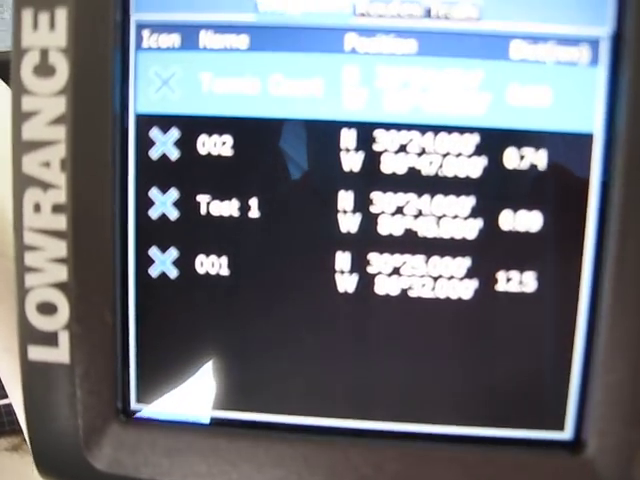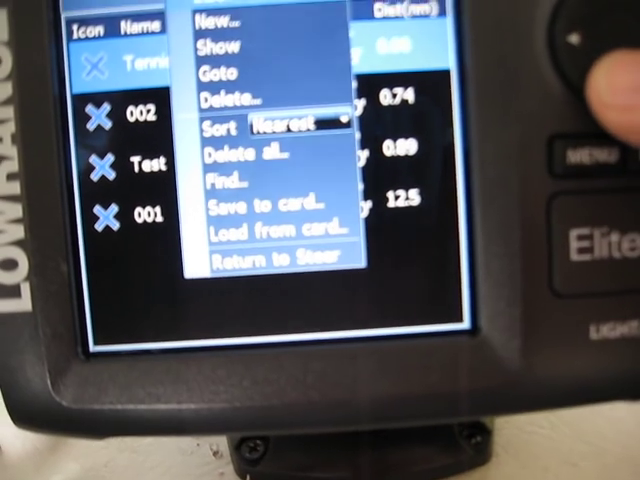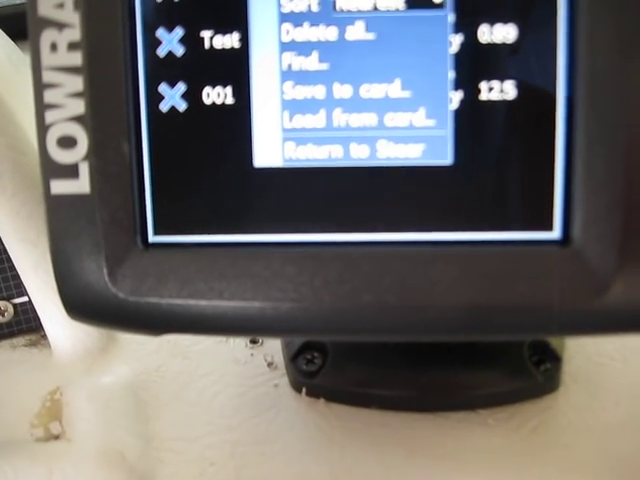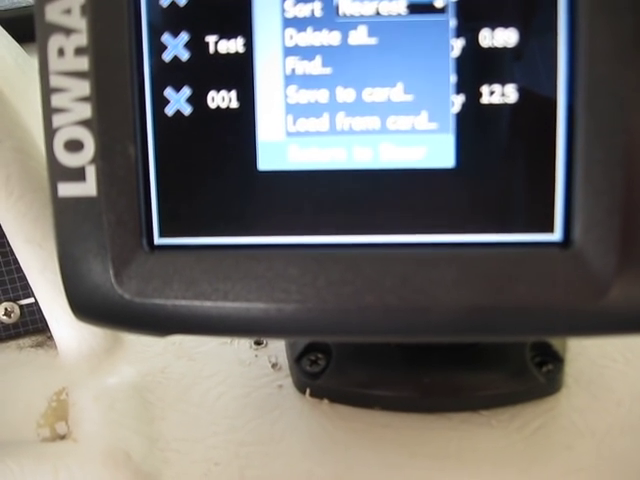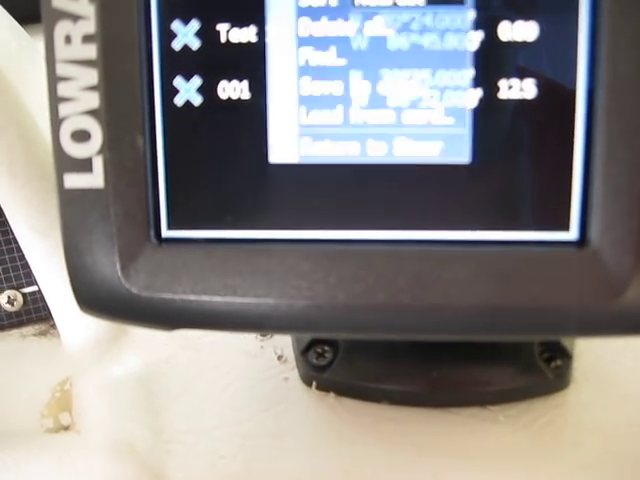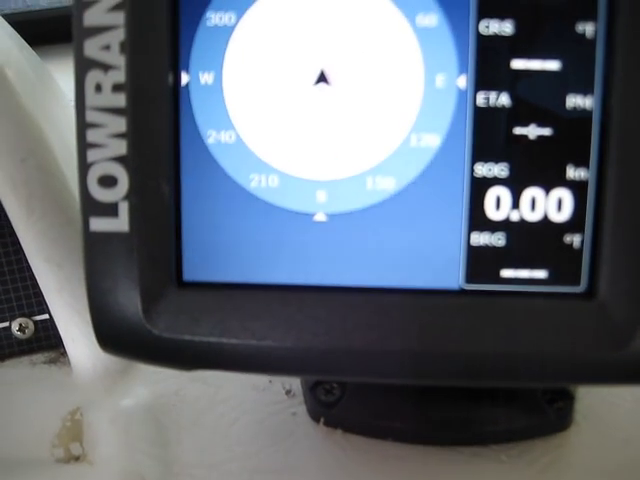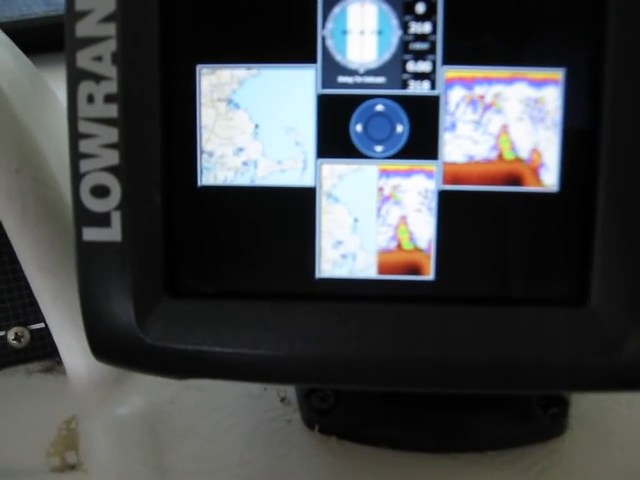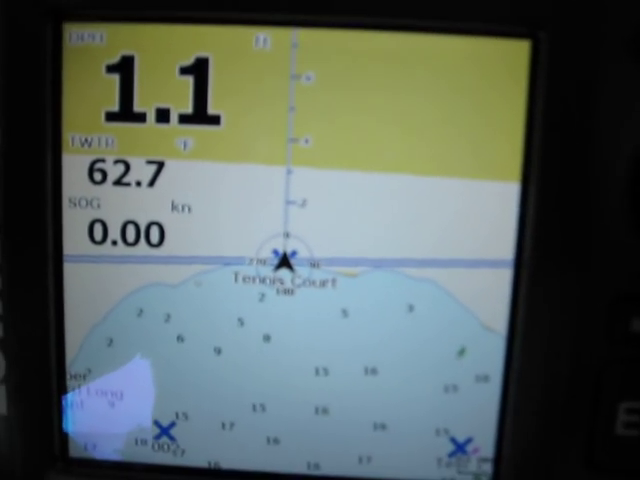Let's get back out of this. Return to steer, down here on the very bottom of that drop down menu. Come on back. There it is now, and hit enter, and we're back here. Let's go back to the 4 pages and back to our chart.